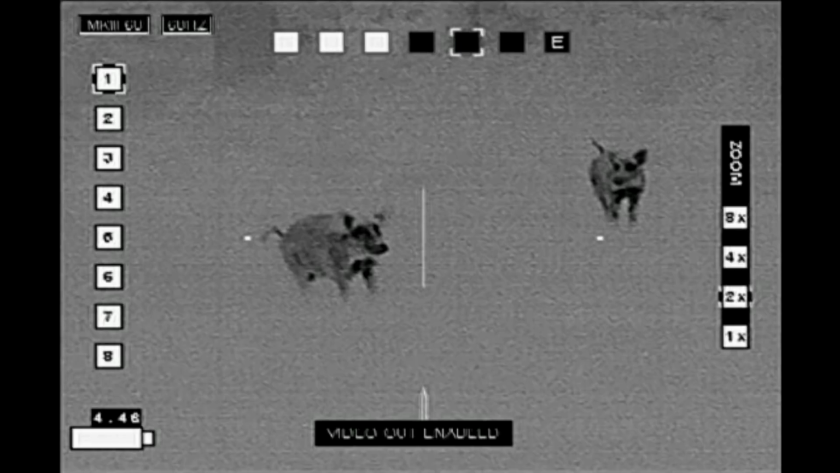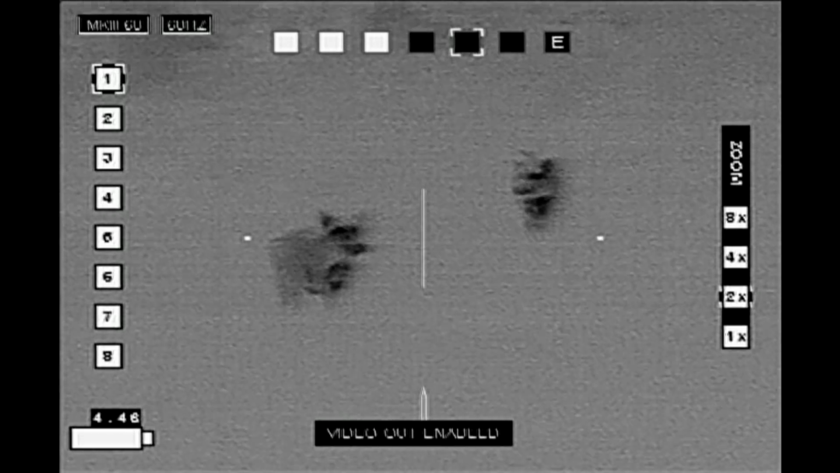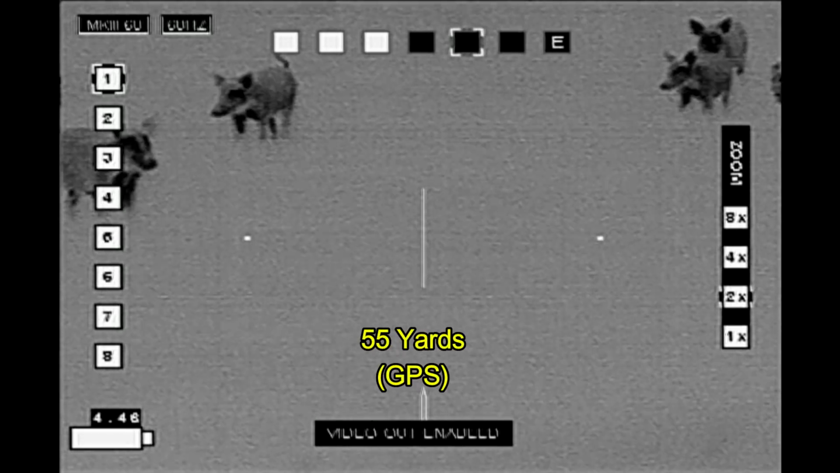When I hear growling off to my right, get the handheld up, I see these hogs off to my right. The wind's blowing towards them, one's got its nose in the air, sniffing the air, and it's growling at me. So that's the first one I shoot.